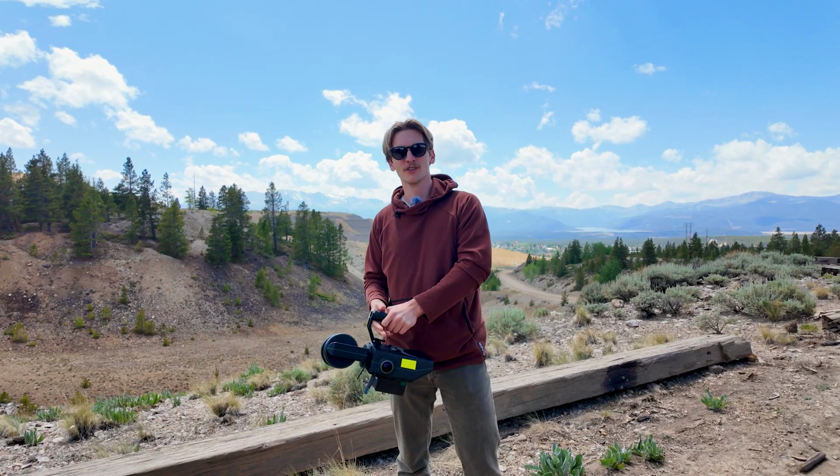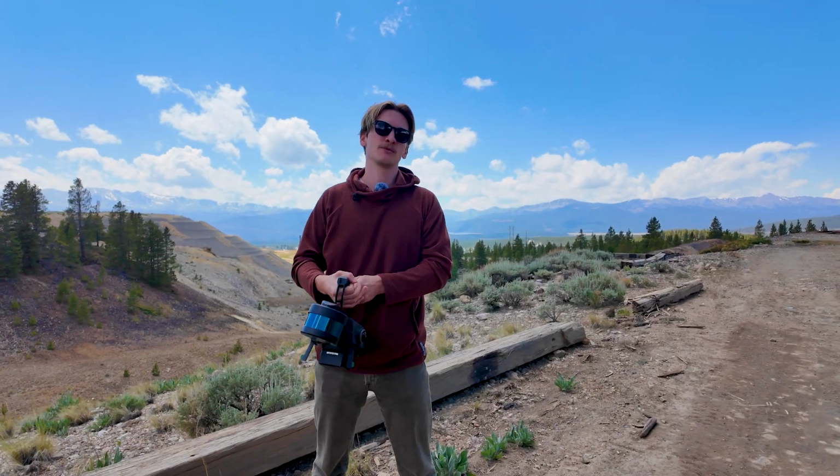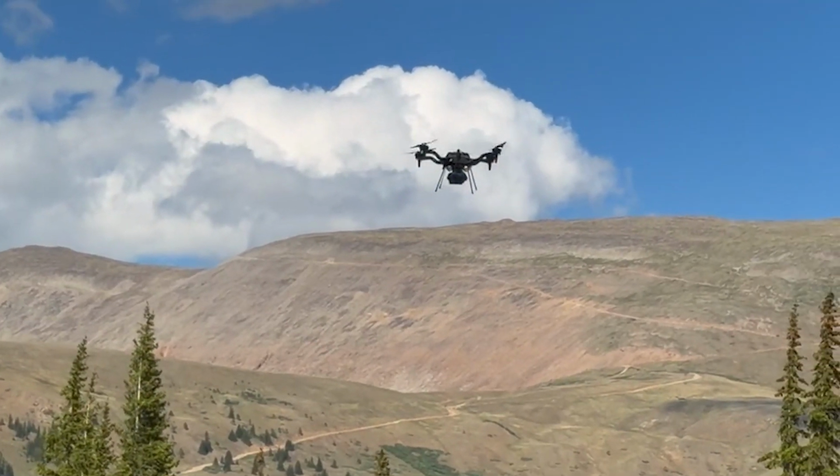Hey guys, Trevor Oakes here, out here in beautiful Leadville, Colorado. In town this week, testing some high altitude performance for our new drone platform integrations.